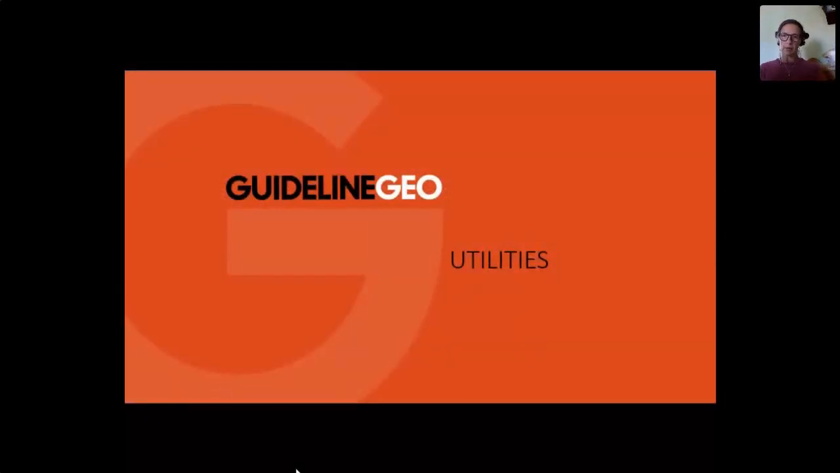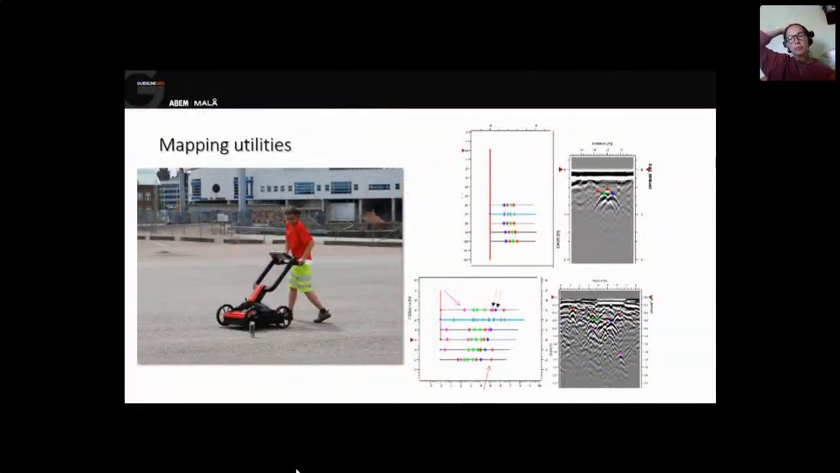If we continue finding different stuff with GPR, utility is one of the most common applications you can work with GPR. The easiest, of course, is when you have a case like in the top picture.